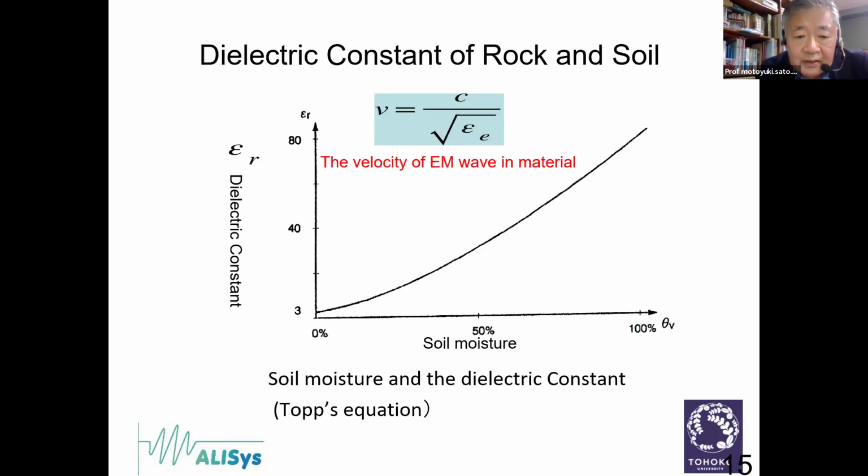And the dielectric constant is almost proportionally related to the soil moisture. So we can understand that the electromagnetic wave in soil is related to the soil moisture. So we always have to think about the soil moisture for better processing applied to the GPR.